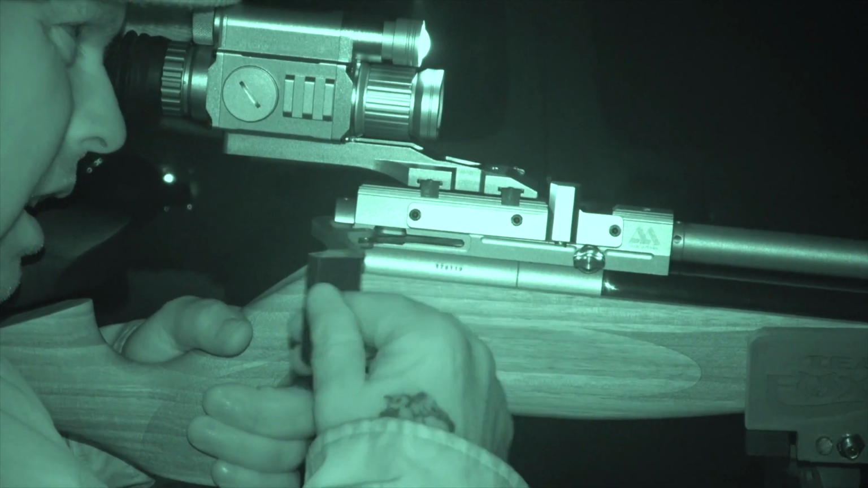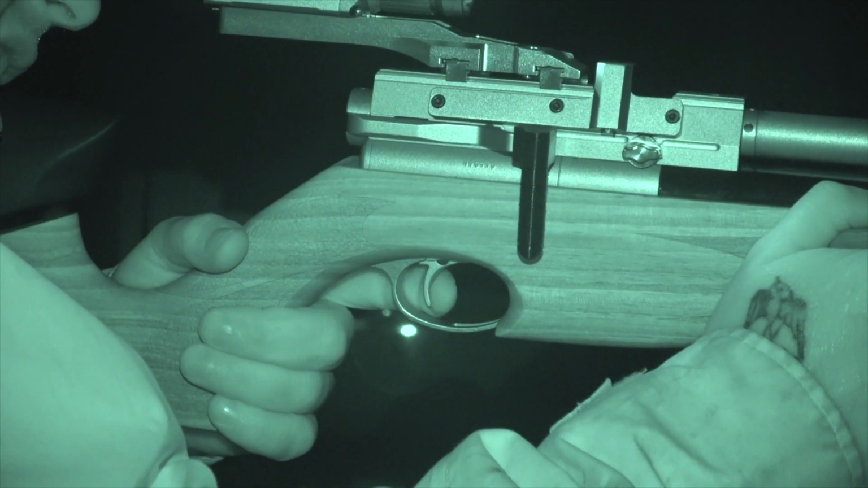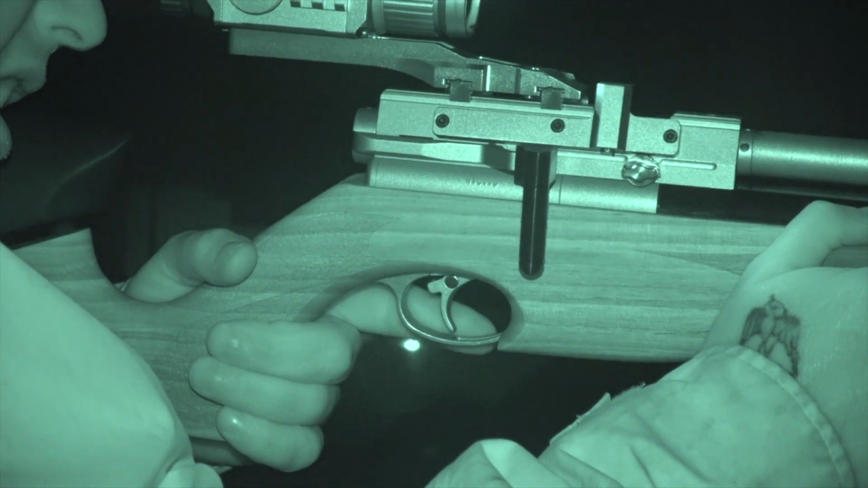Both of us have a small addition to the rifle. It's a little cocking aid that goes on the side lever to make cocking the rifle that little bit easier.